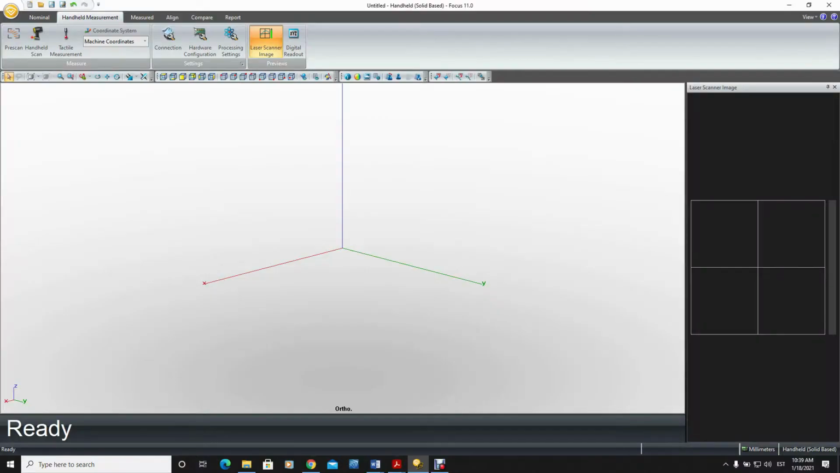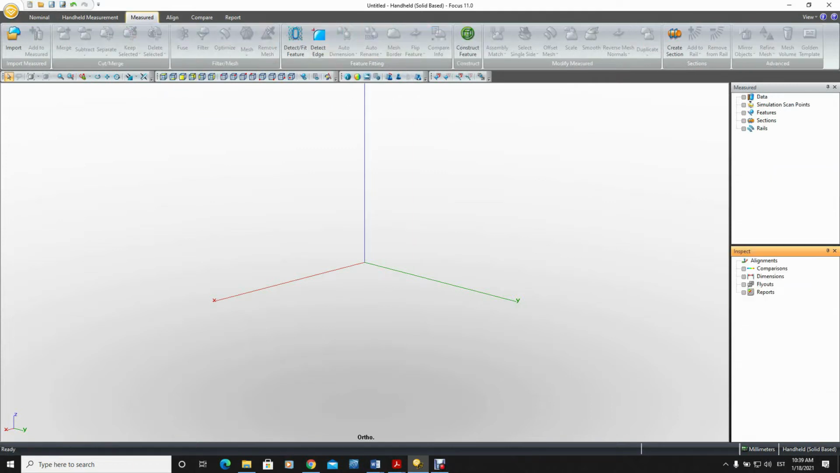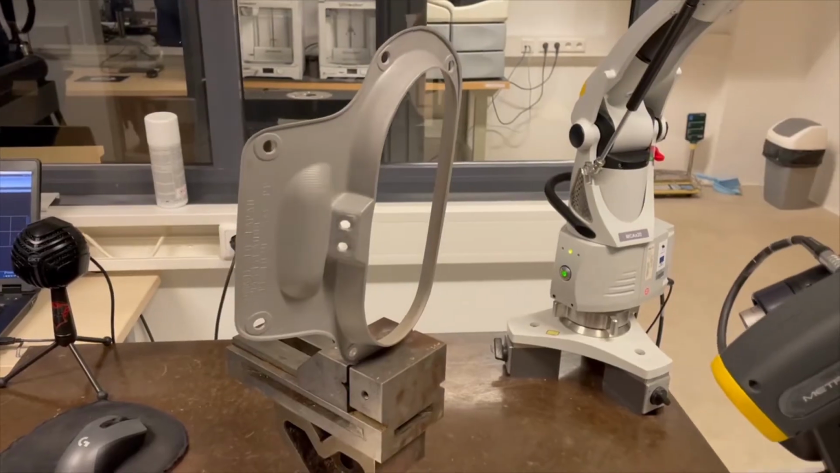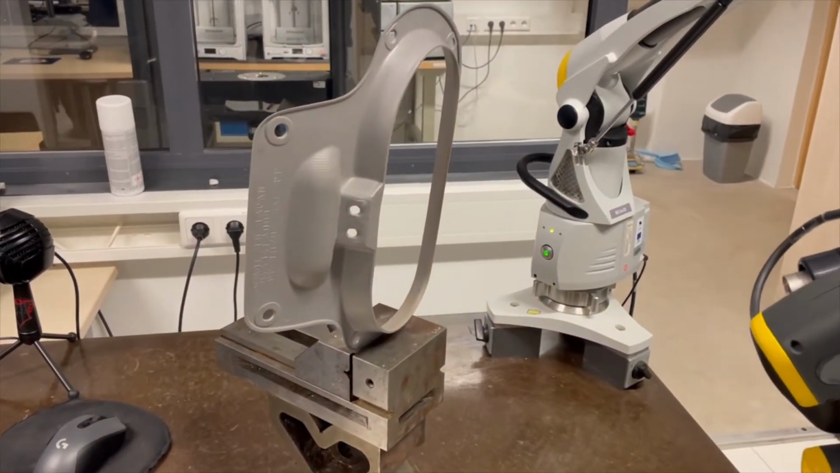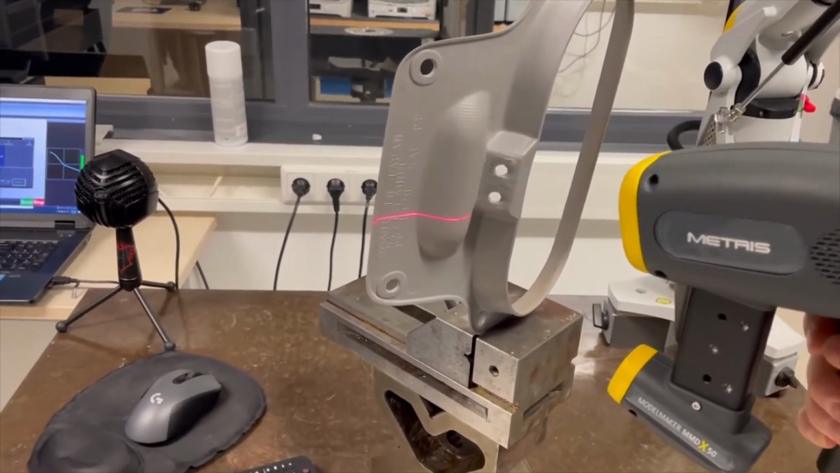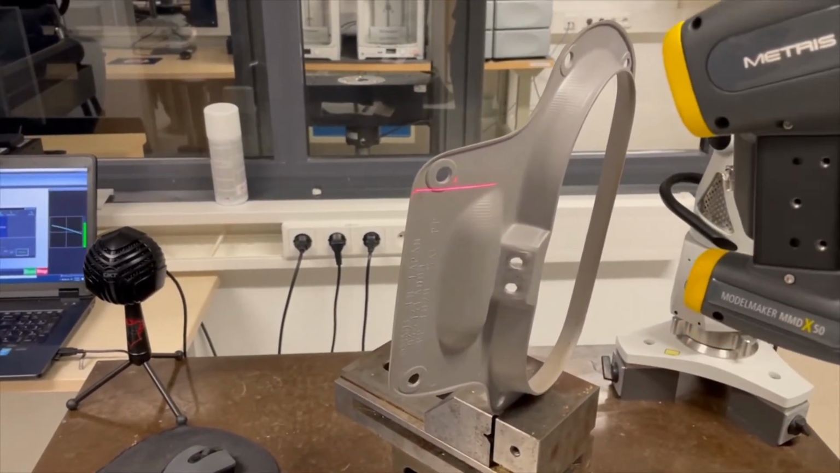To do the scanning, we will use the Nikon Metrology Focus 11.0 metrology software. In this software we have the possibility to control our laser scanner and to scan the point clouds. So now we start scanning to collect the point cloud. To keep the laser in focus, we have to keep the red dot and line together and move it so that it stays together.